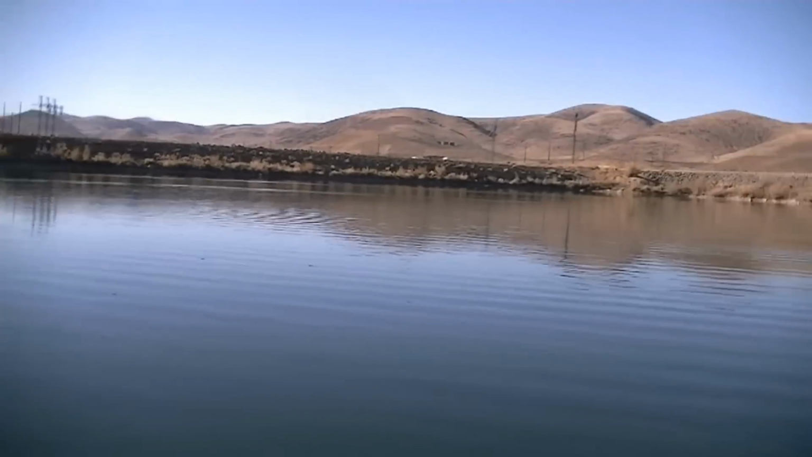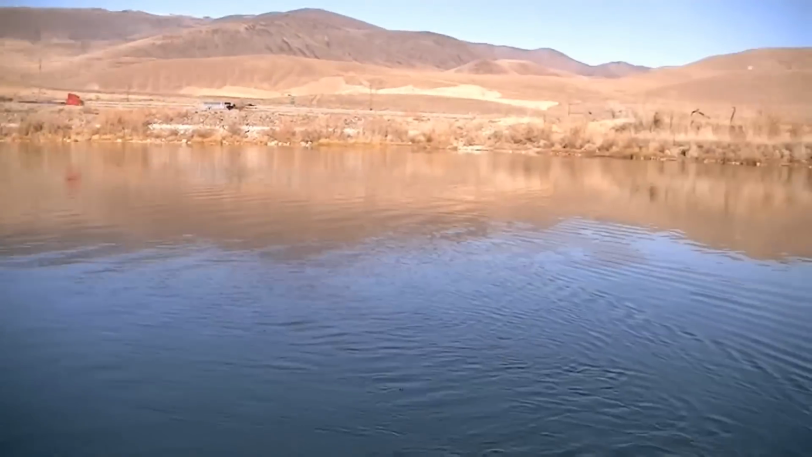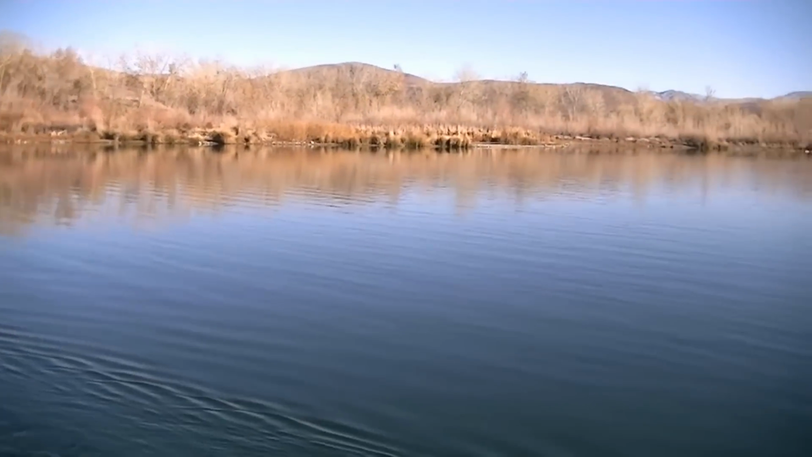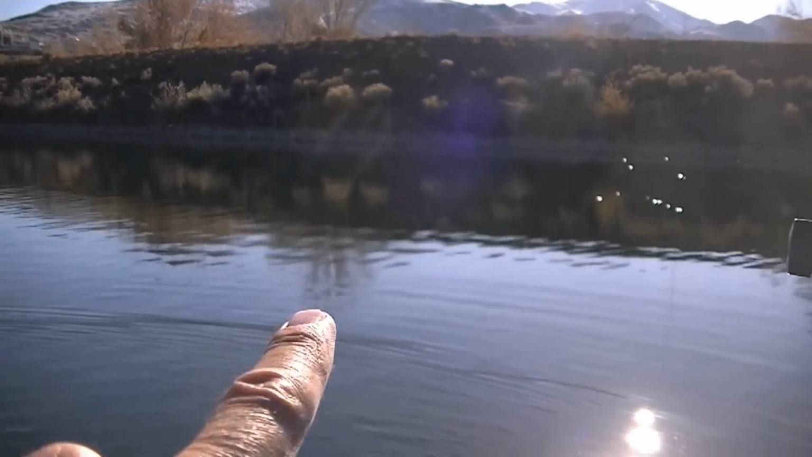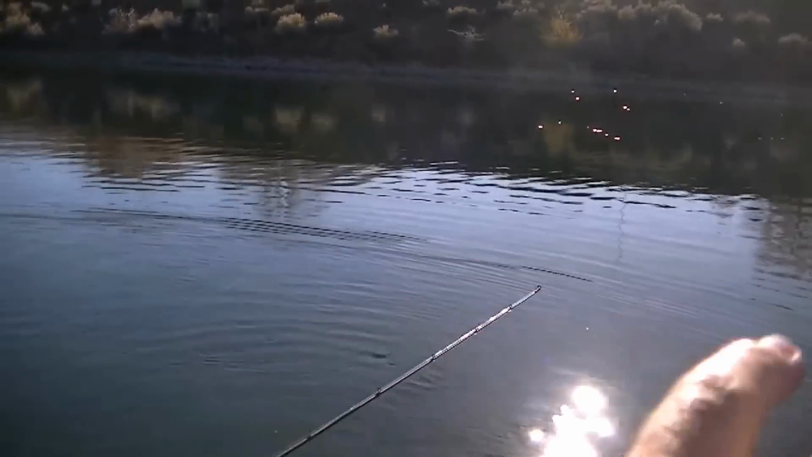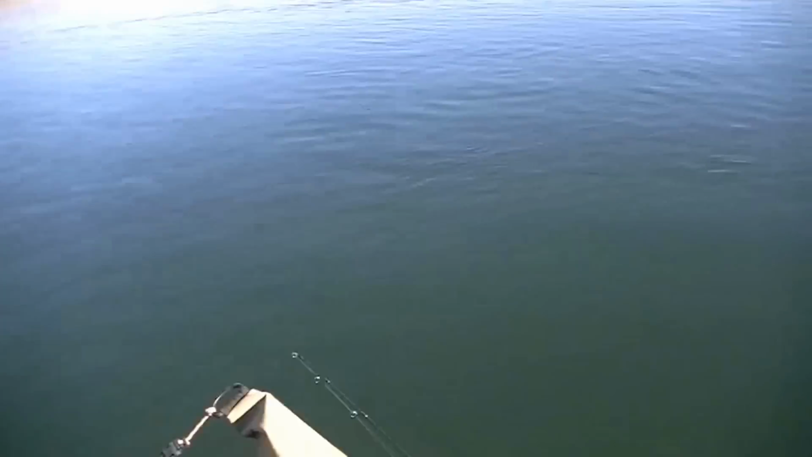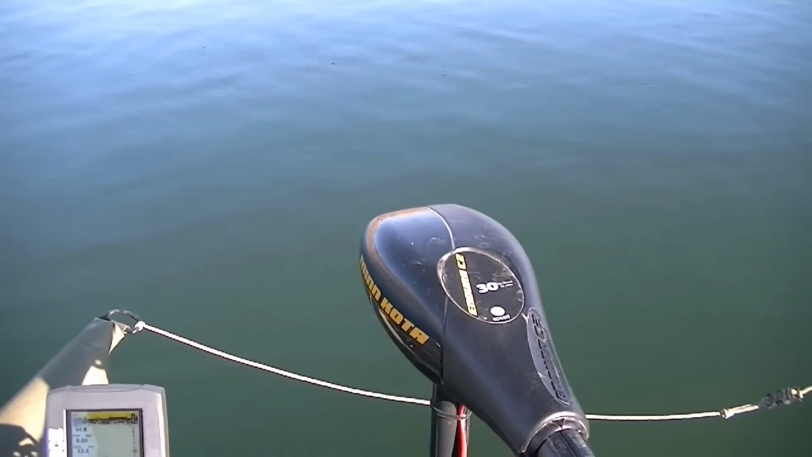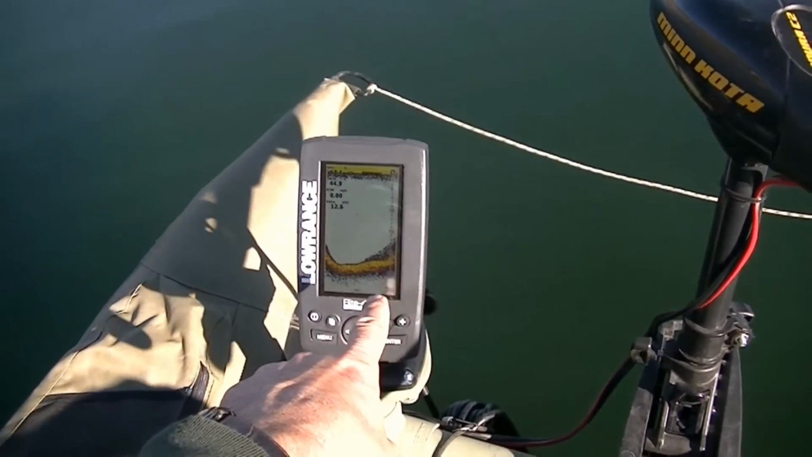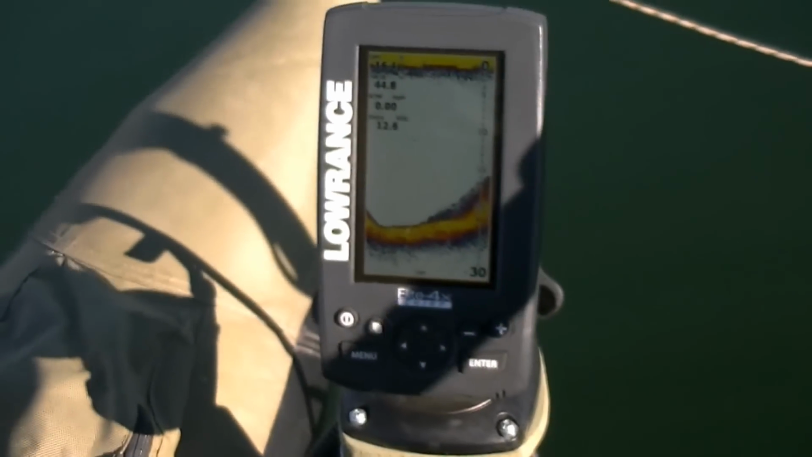You can see that I'm in the middle of this pond here. These humps that I'm finding, it's not like they're up against the bank or anything, although you can see the bank right here. Between this hump and there is basically a channel swing. Between the hump and the point, that channel swing is usually where the bass are at. You can see here, this is grass, a softer bottom.